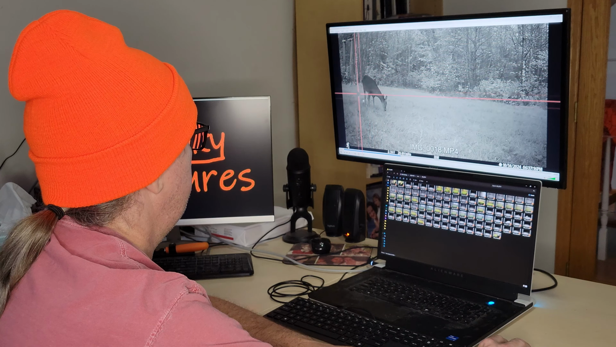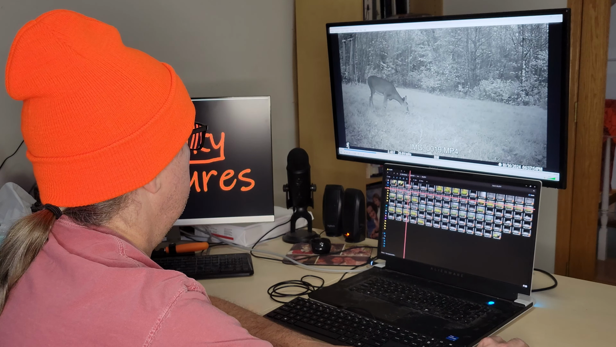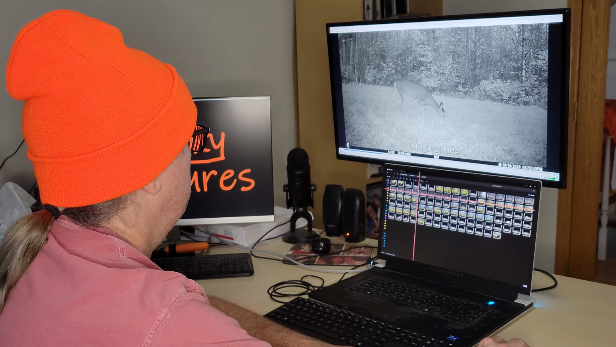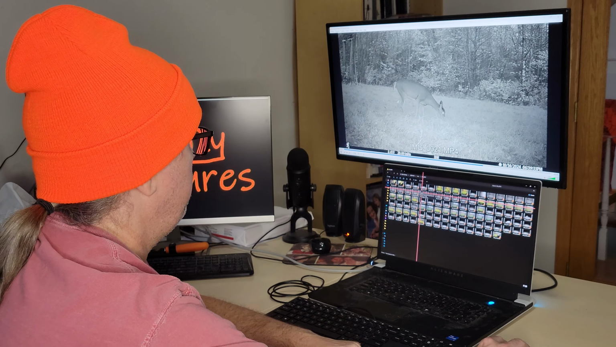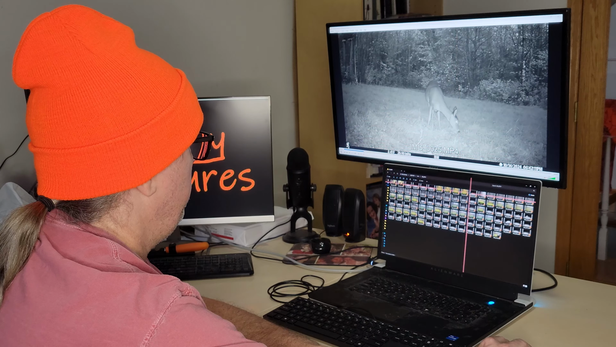That's that same doe. It's getting darker because it's getting grainier. Yeah, this is at 6:40, so the sun's definitely going down. That's a pretty good sized doe, though.